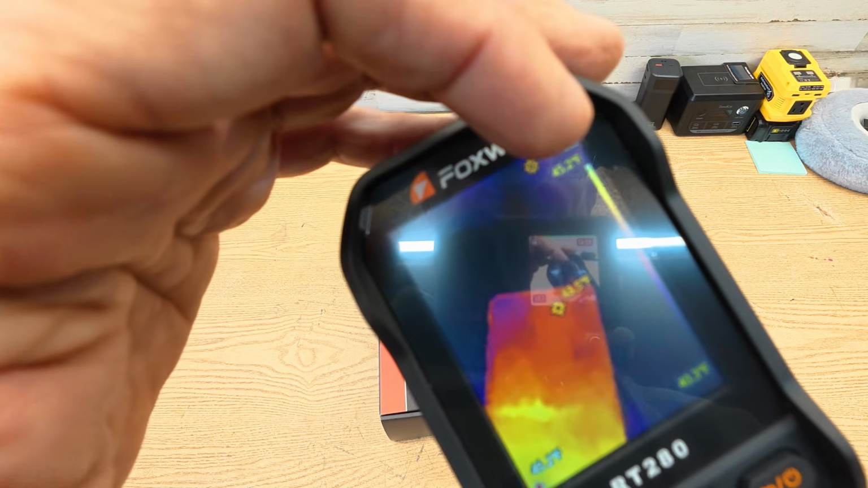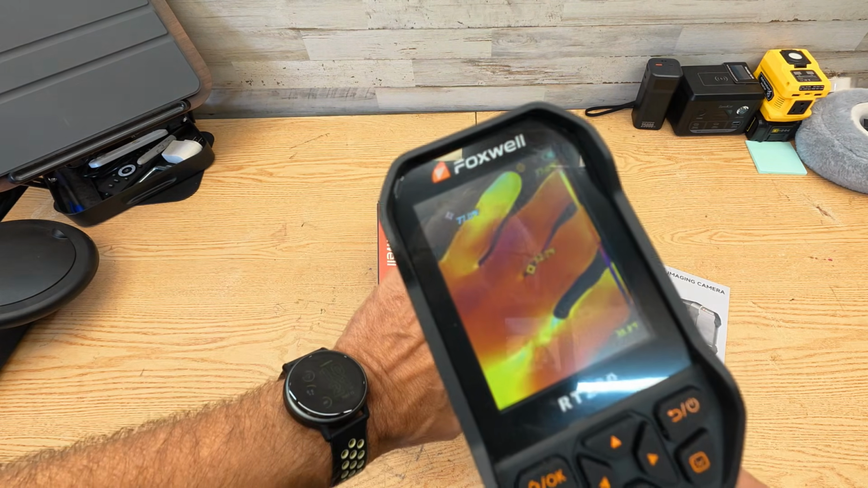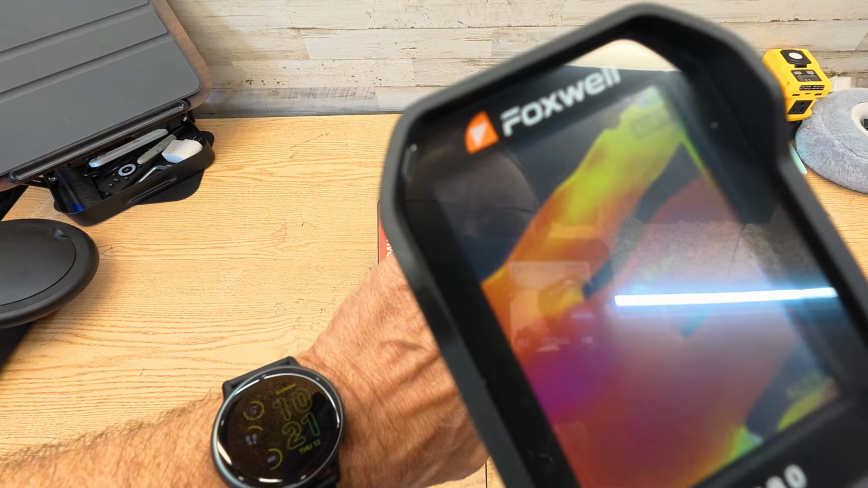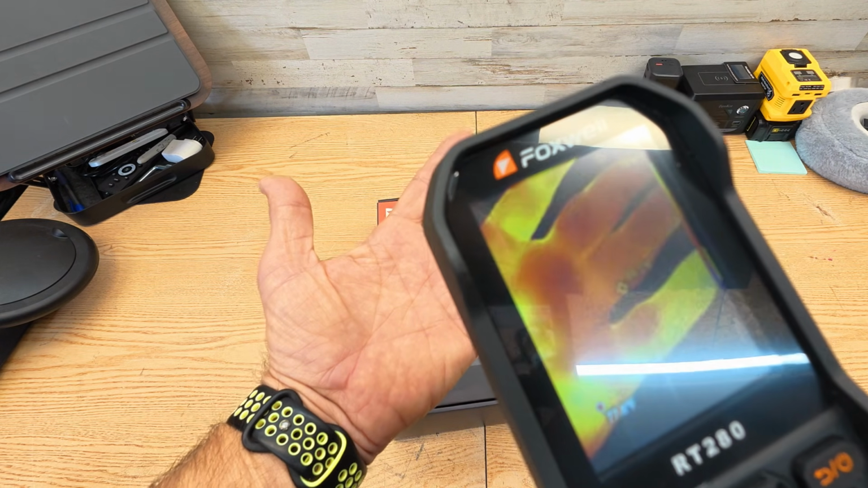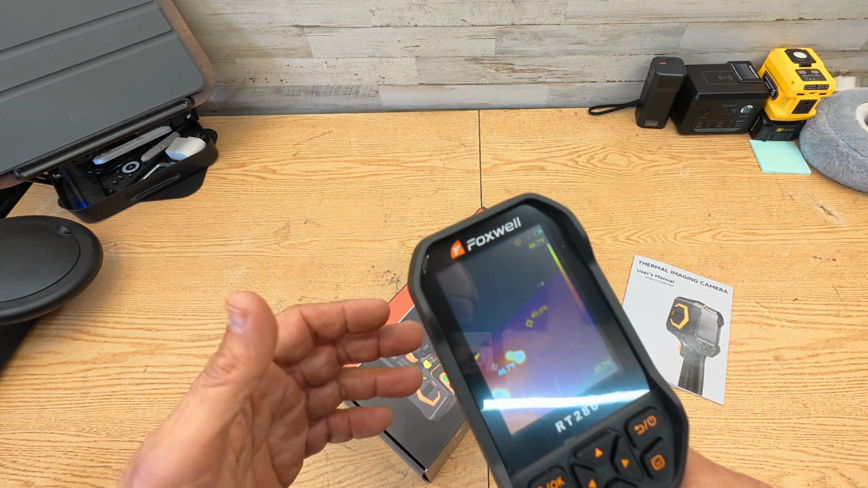So it'll show you like this corner is 46 degrees. That's the coldest spot. And then down here is the hot spot. So 78 degrees right there. You guys see that? Just that pinky, 78 degrees. And then there's a cold spot right there. Let me take it out here. Let me show you some things outside.